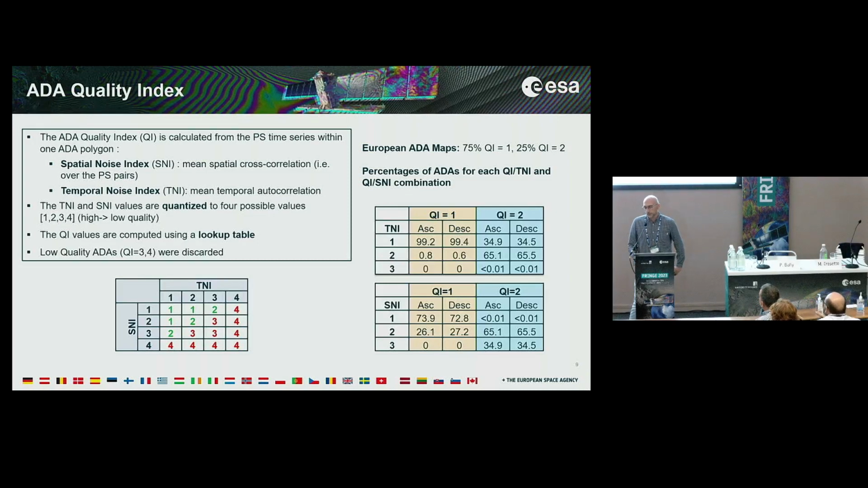Here we can see that the weight of the temporal noise index is a bit higher, and almost 99% of polygons within the first class of quality index have a temporal noise index also equal to 1.